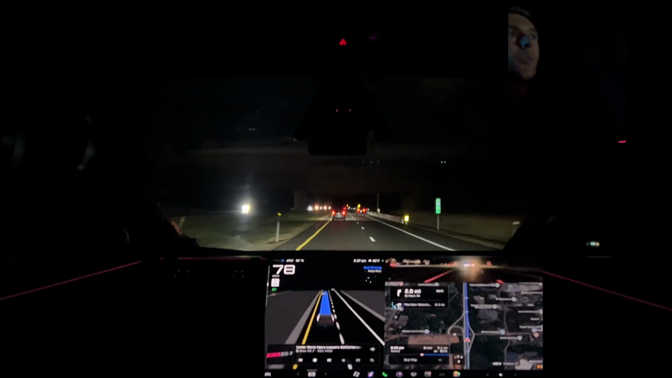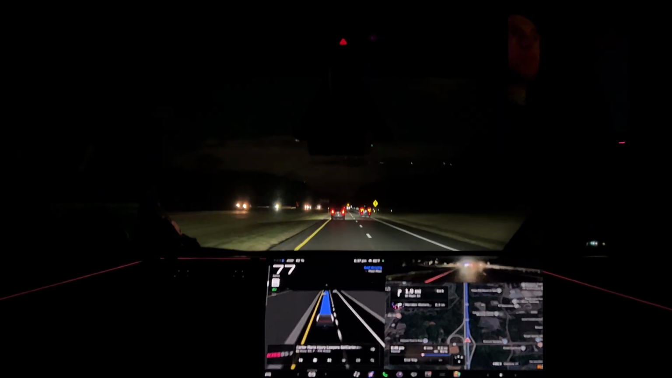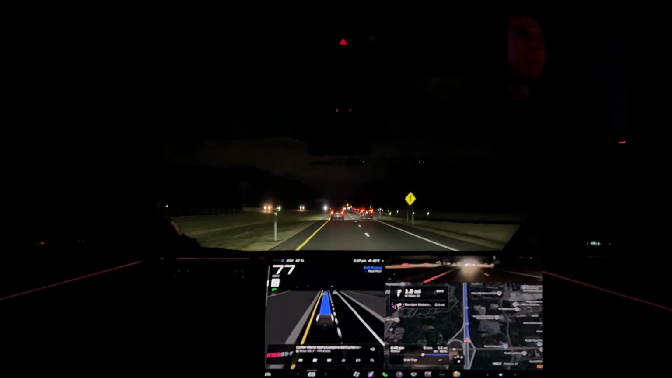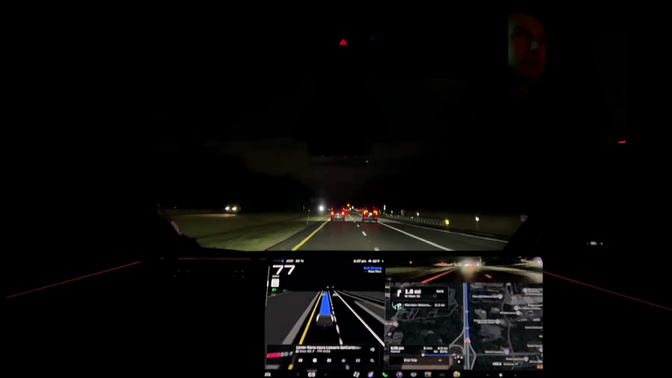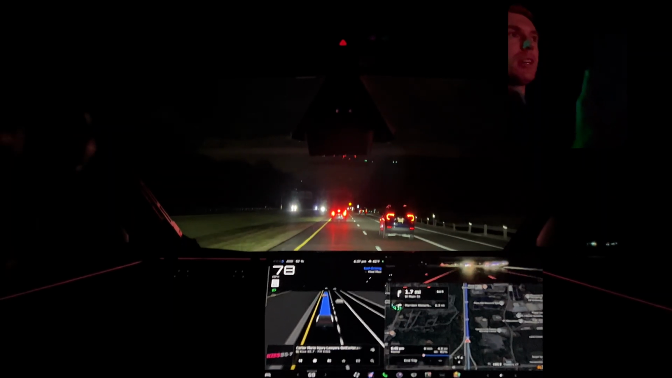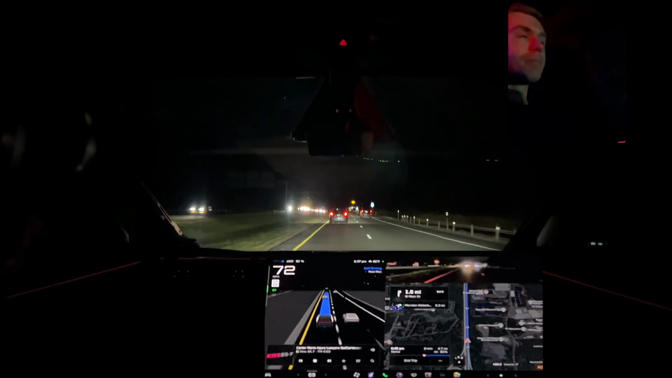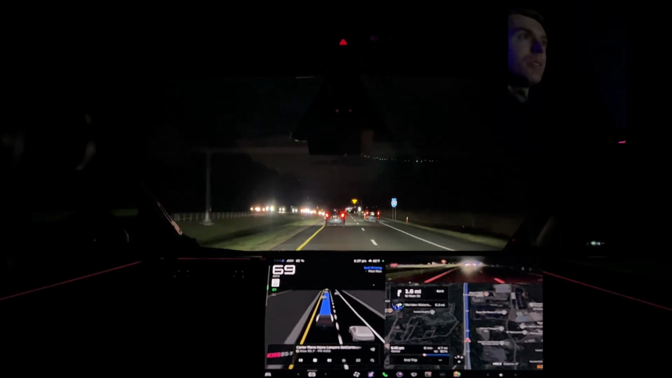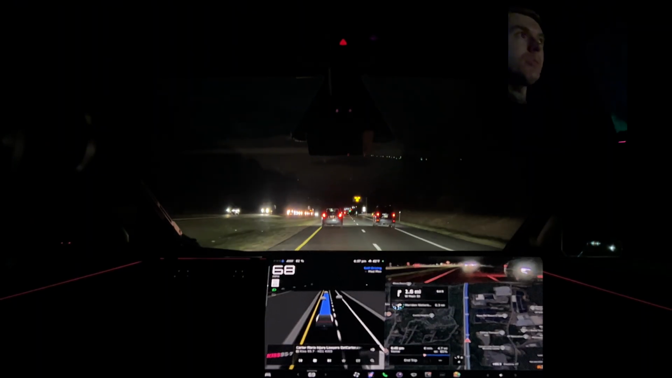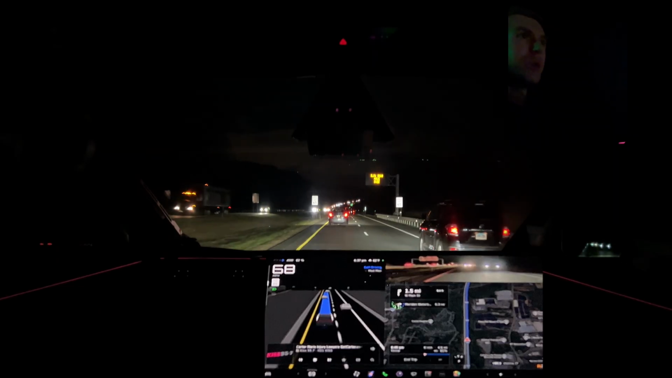But the fact that we're there right now this early is brilliant. I'm not expecting unsupervised itself to be able to scan into work. However, just the fact that it has that logic baked in speaks more than the action itself, I think, about where we're at.